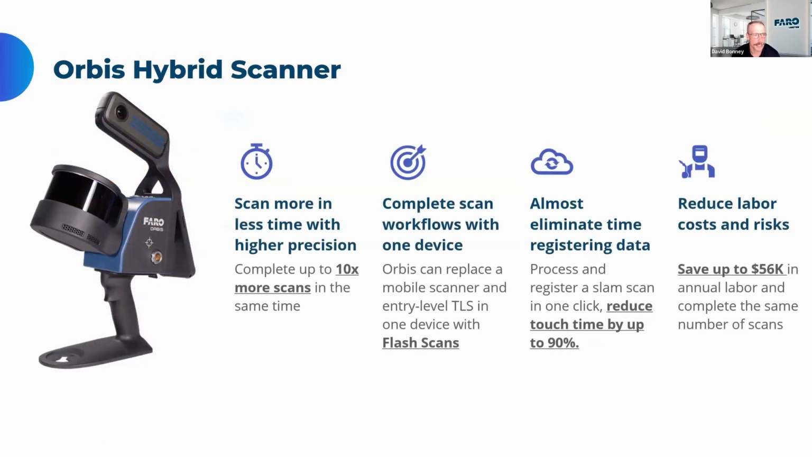So the Orbis scanner is a brainchild of the GeoSLAM product line. And I see some questions coming in, and we'll touch on those at the end of the presentation. But the Orbis hybrid scanner is what we're calling it because when we introduced this to market, Focus was kind of the bread and butter for FARO, right? So we wanted to introduce some of those capabilities in the Orbis scanner.